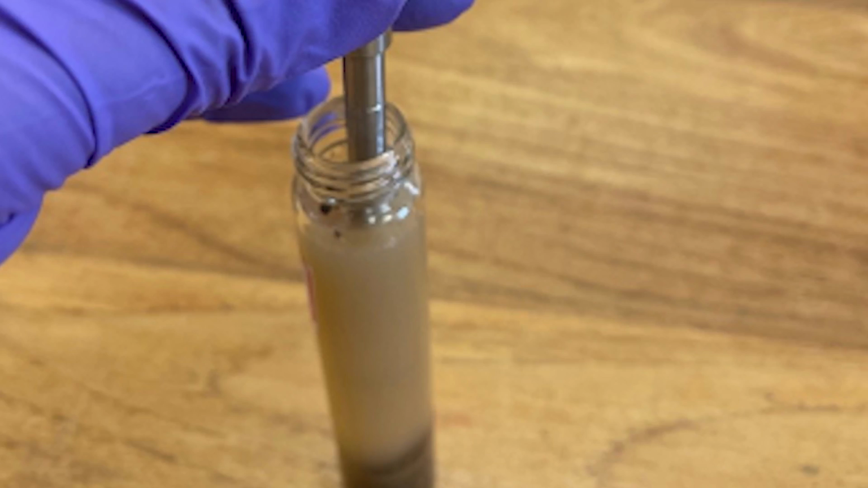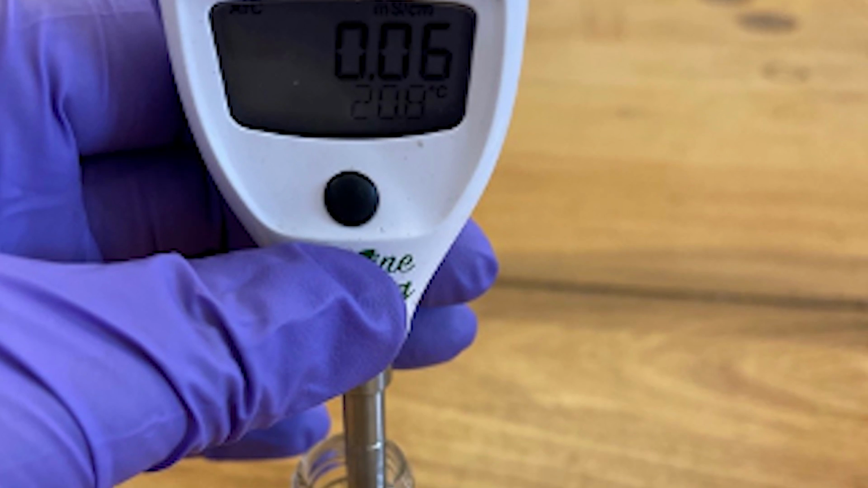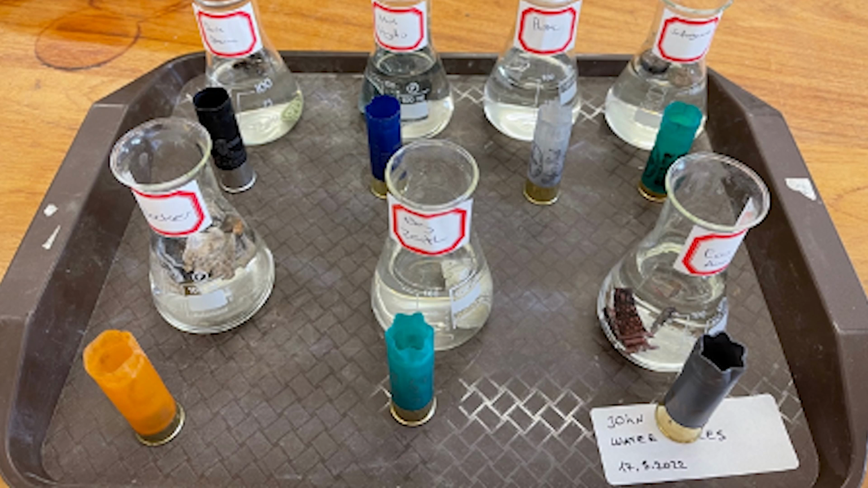It might be interesting to see when you match up what people's viewpoints are against what they're buying. Part of the research is a survey of shooters. There's a link in the description below if you'd like to take part.